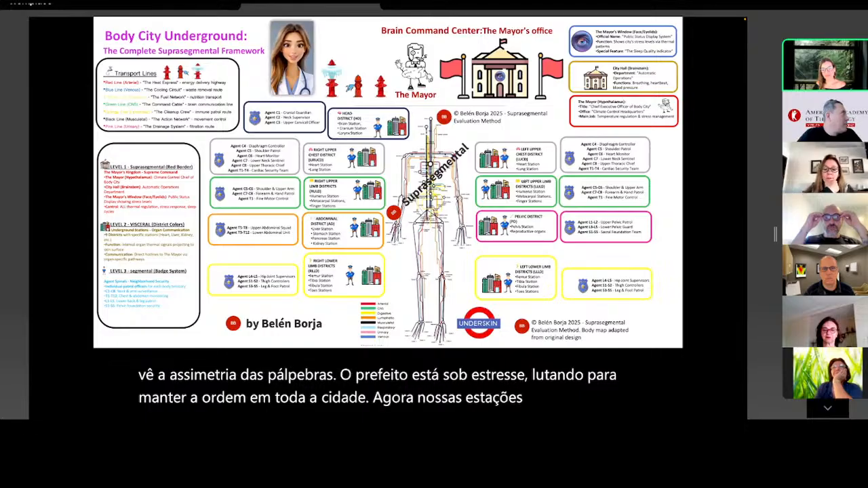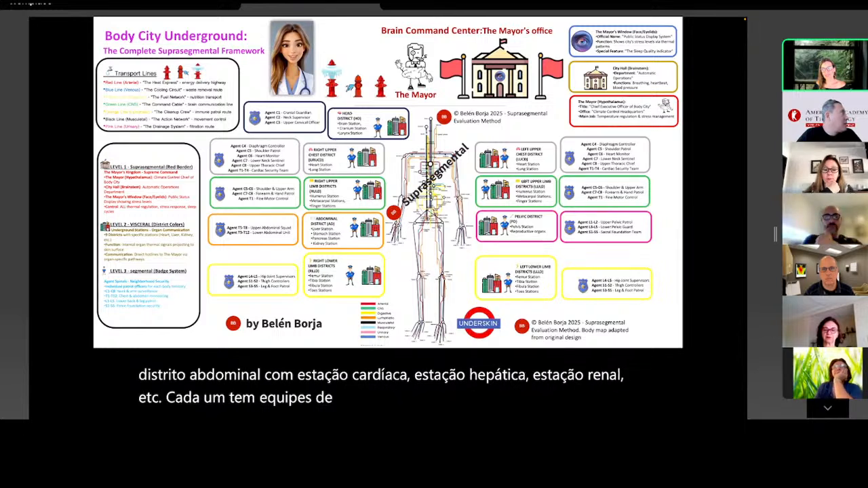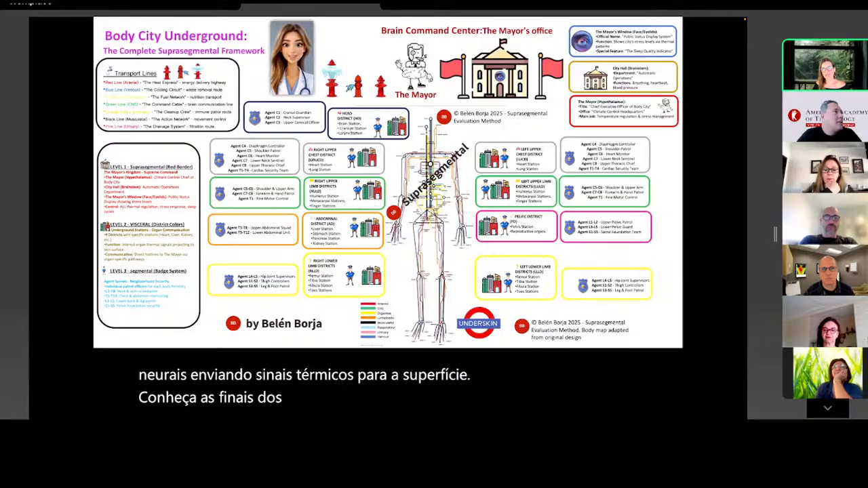Abdominal district with heart station, liver station, kidney station, etc. Each has specialized agent teams, neurocontrollers sending thermal signals to the surface. Meet our agent spinals, neighborhood patrol officers protecting the district.